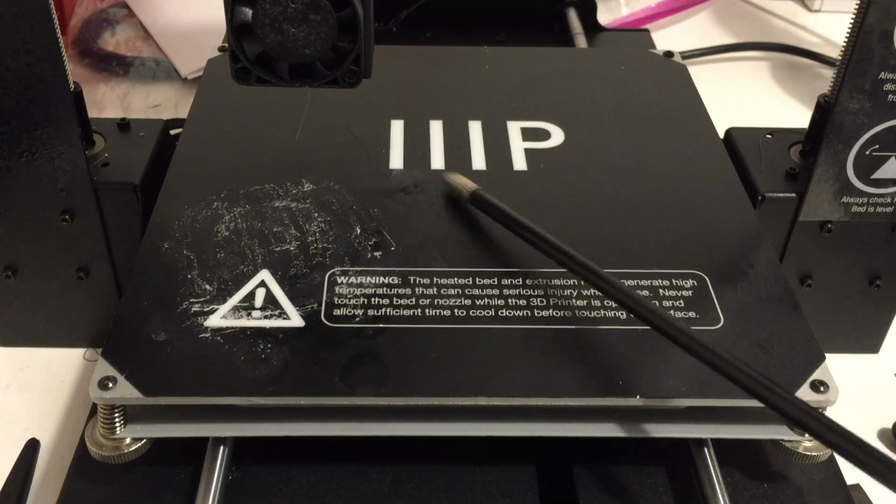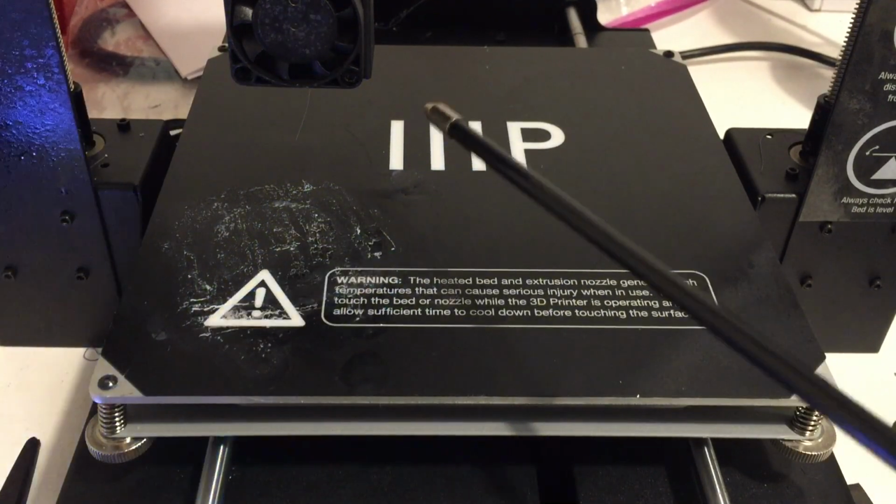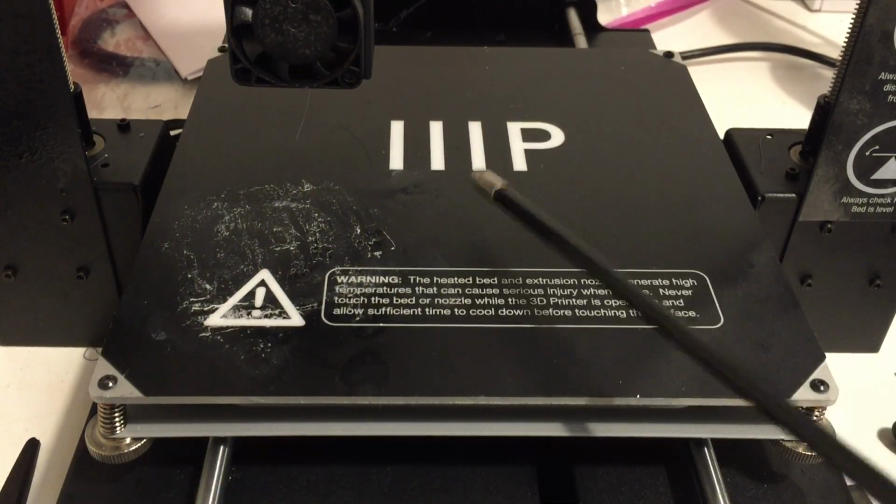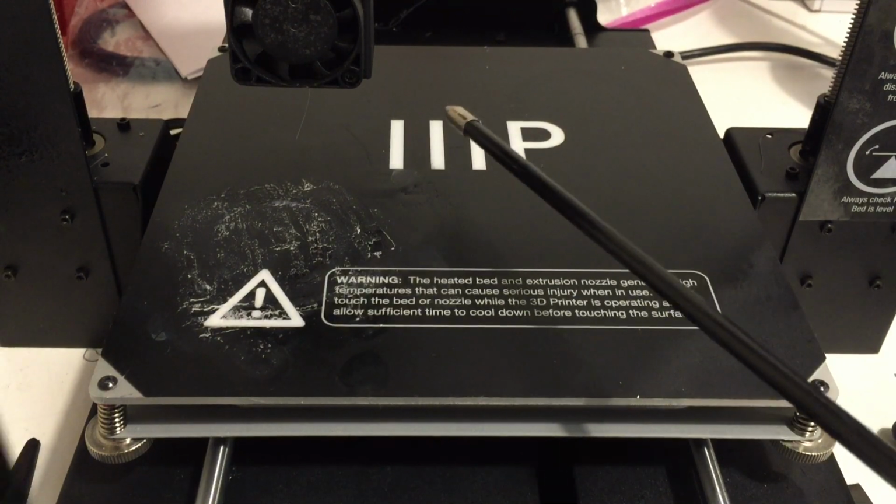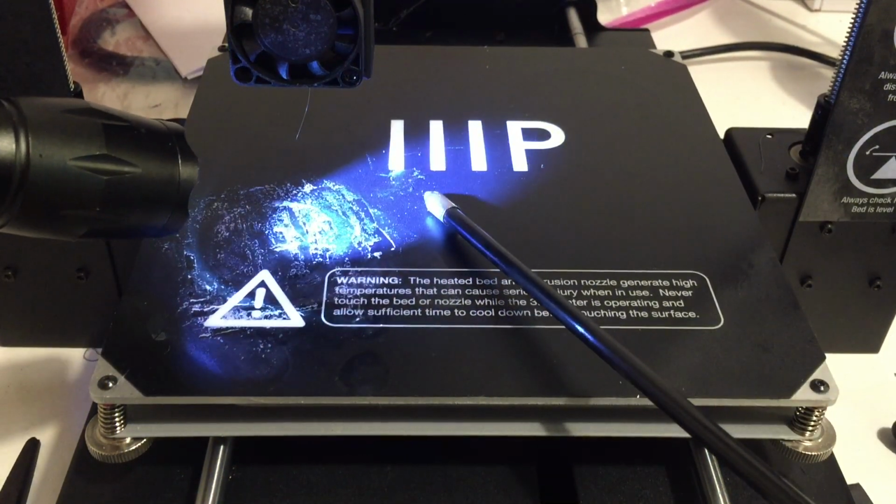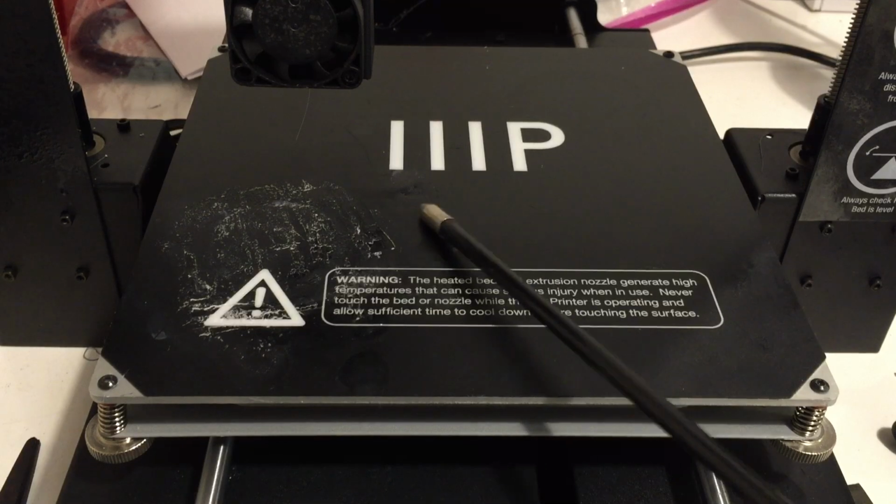But the reason I'm showing this is right here, it's a little hard to see. Let me get a flashlight. There's a little spot there where I'd had a problem. I was printing these things in the center, and they were sticking really bad. So I was prying them up with a putty knife, and apparently blistered up the build sheet.